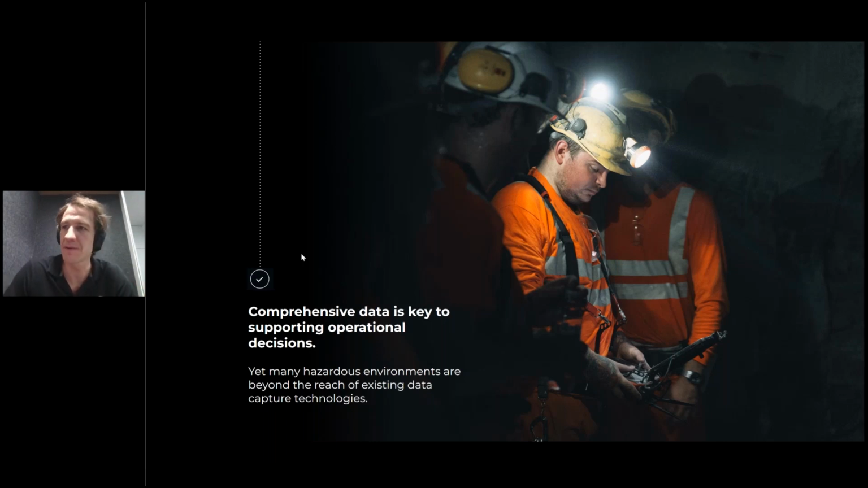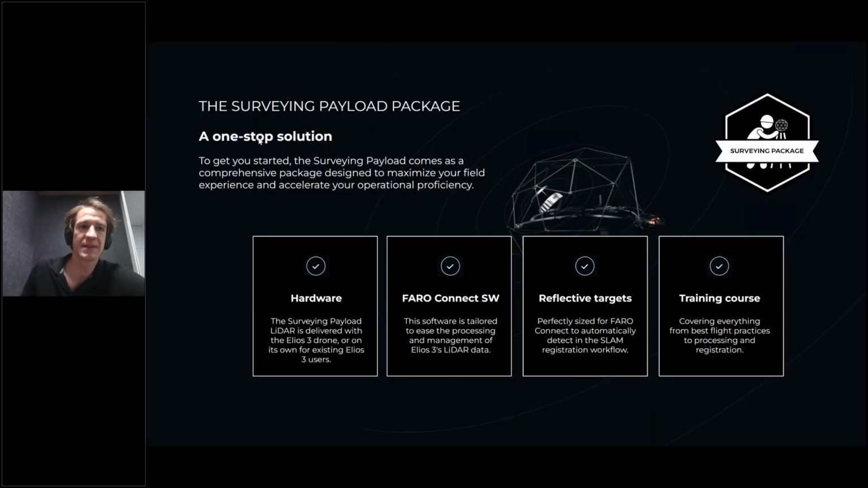For example, in mining, for example, in infrastructure, surveying sewers, or in all sorts of industries where you need really accurate dimensional information, or you need recurring survey to look for changes up in the air, but indoors, etc.